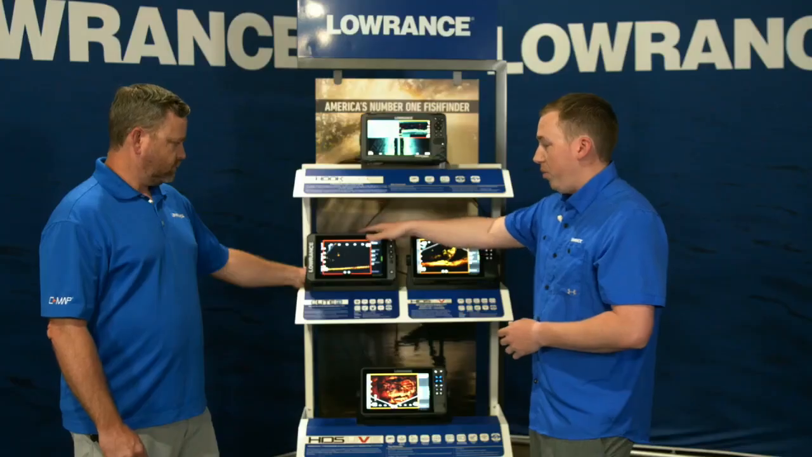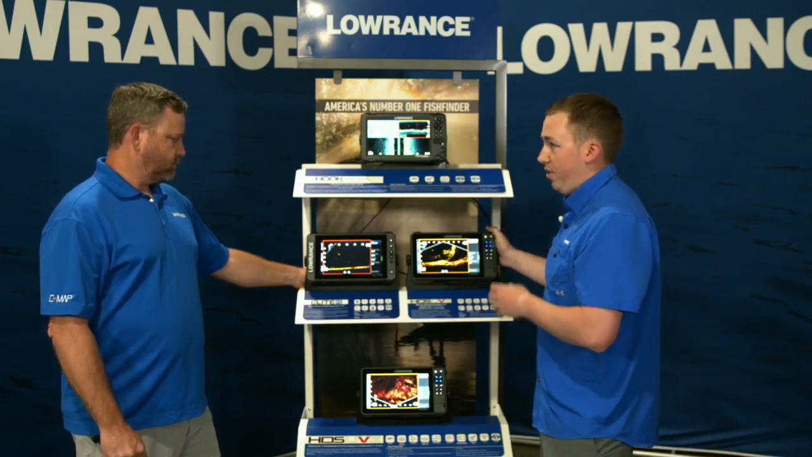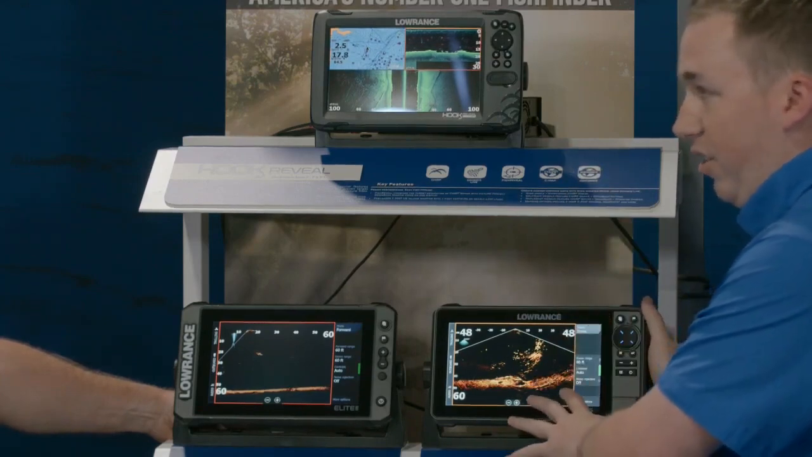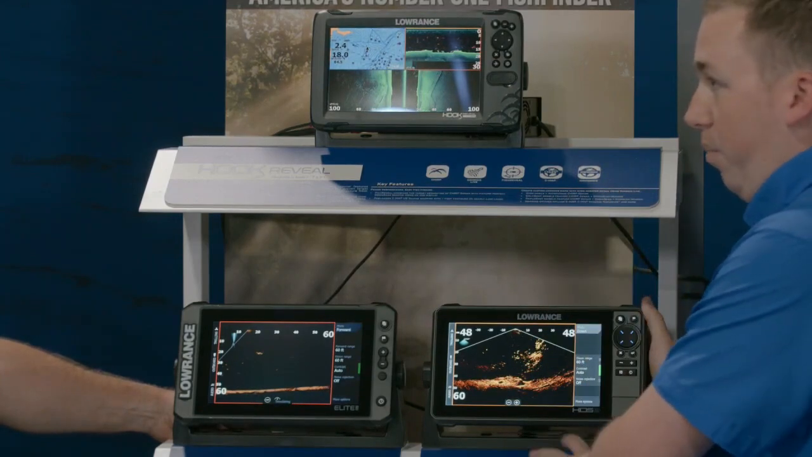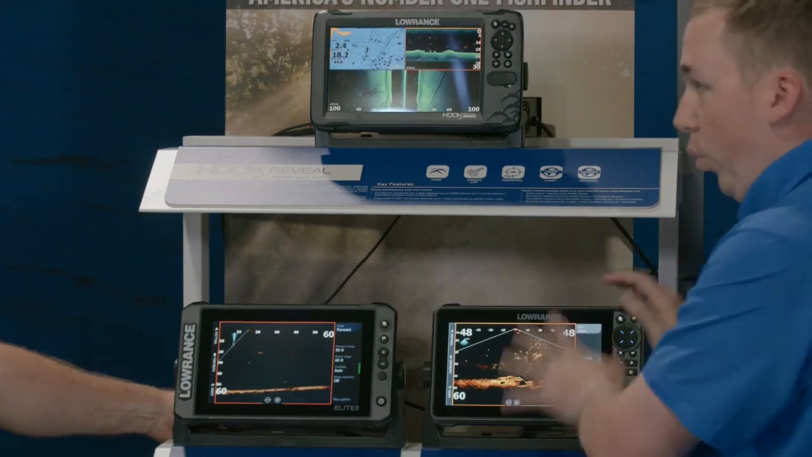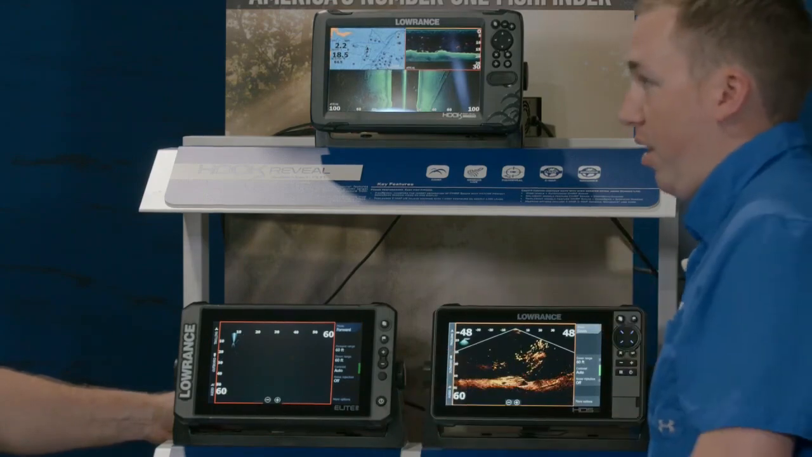When you step up from Elite FS, you move into the ultimate fishing system here with HDS Live. So this is going to be the one that's going to control everything on your boat basically. Ghost trolling motor, a bunch of different performance sonars, all kinds of radars, multiple units, really easy to build a big sophisticated network so you have all your data wherever you're at on the boat.